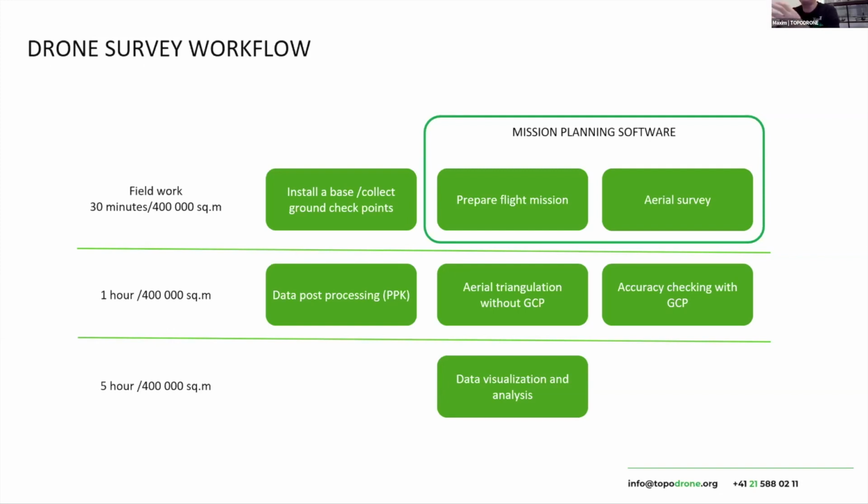But PPK provides you the possibility to be independent from any network. You just need to install your base station. As a base station, you can use any GNSS receiver which stores Rinex files in static mode, and you should fly.